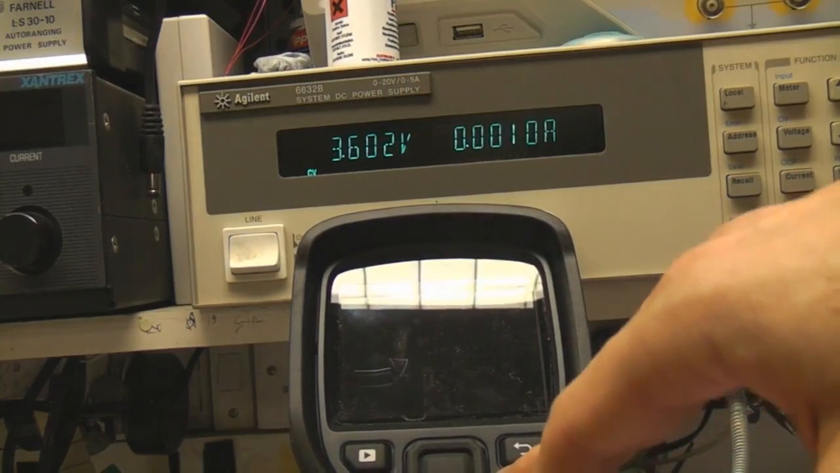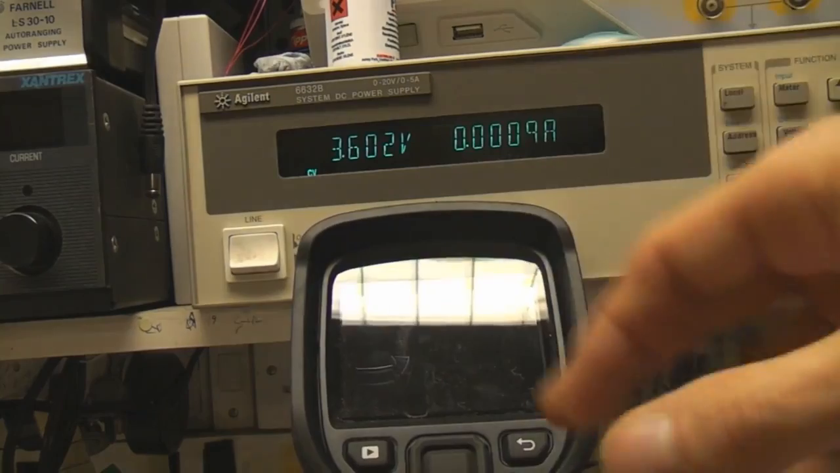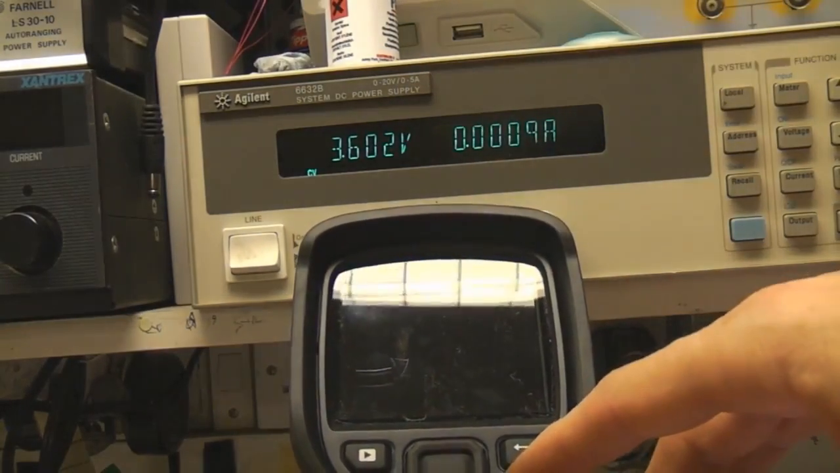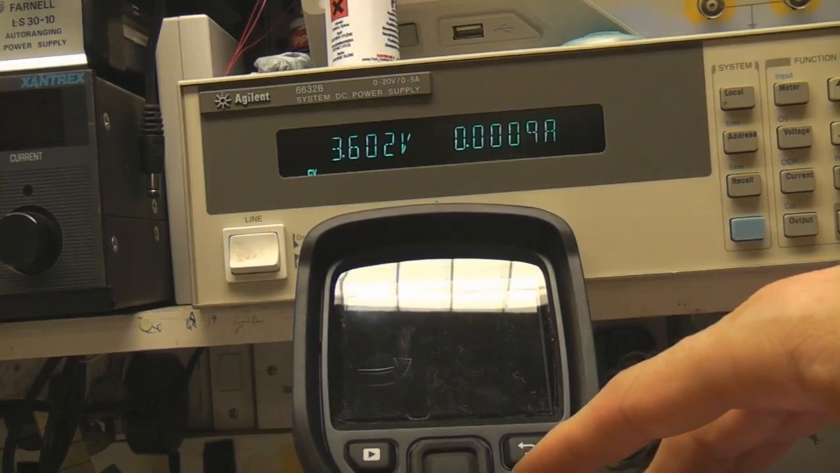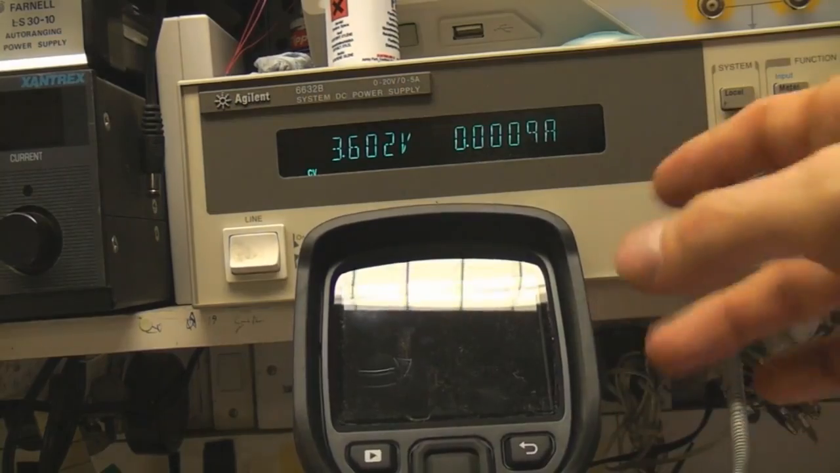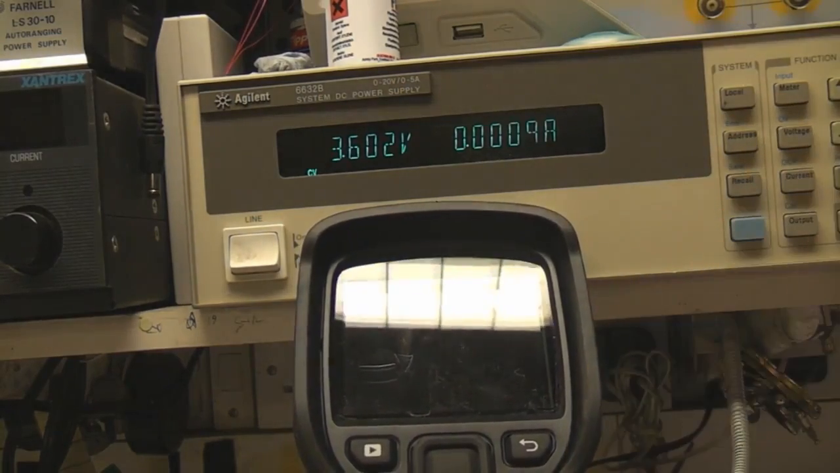It's annoying there's no visual indication. Now it's gone down to its low standby mode. So it would be nice to have some sort of visual indication that it's gone into that mode, but it's sort of useful to know that it is there. So if you're putting it away for a long time, if you just press the button for a long time, you don't get that 3 milliamp standby power draw.